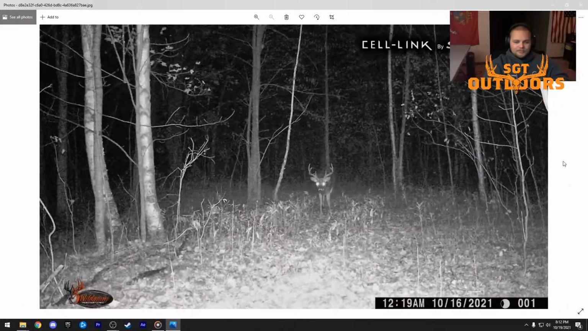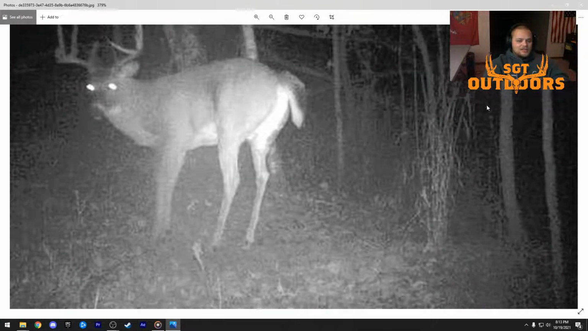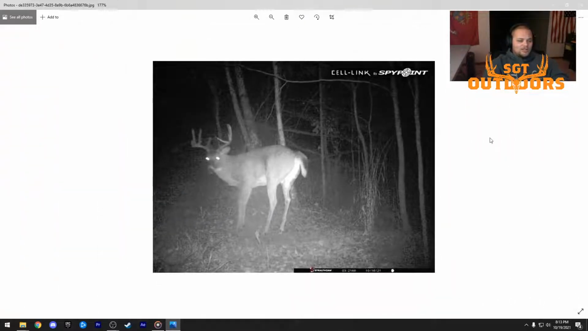Looks solid. Shout out to the Cell-Links in the crowd. See, this is a Stealth Cam plugged into a Cell-Link. Absolutely great investment there. Incredible looking buck there.